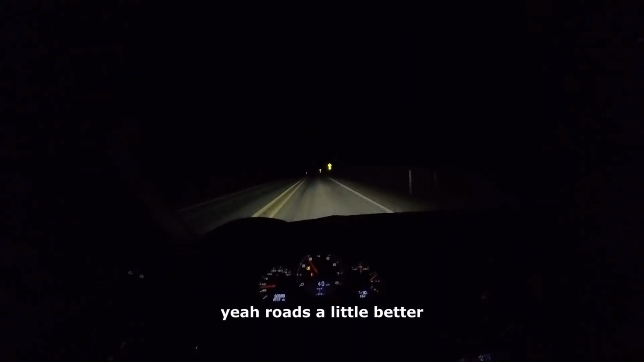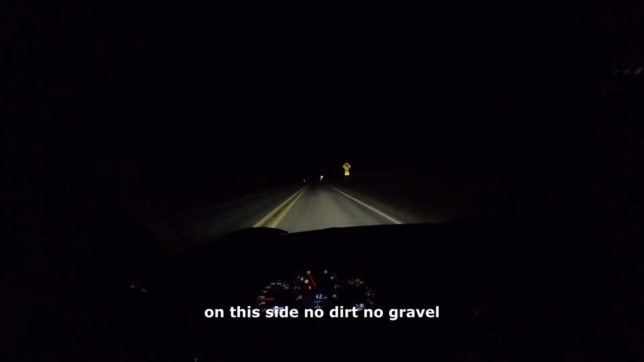Yeah, road's a little better on this side. No dirt, no gravel.